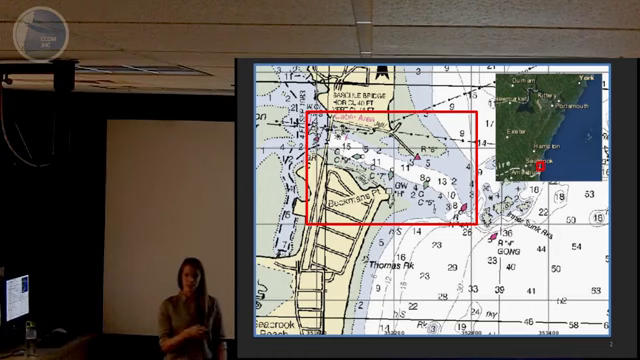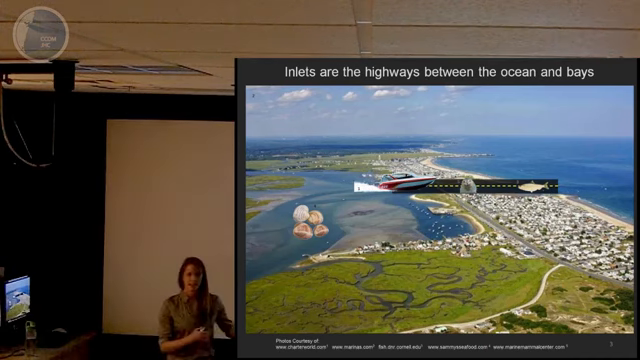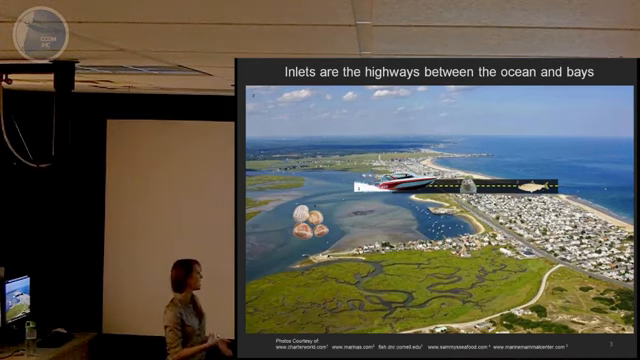So inlets like this can be found all over the world's coastline, and they're important because they act as a highway between the ocean and the Back Bay areas. So this is another picture of the Hampton area. We have the Hampton Harbor estuary here on the left, the Gulf of Maine on the right. This is the location of the inlet.